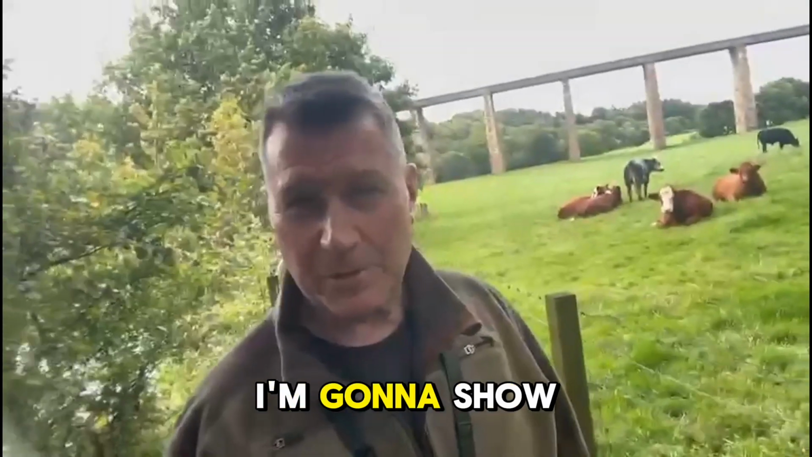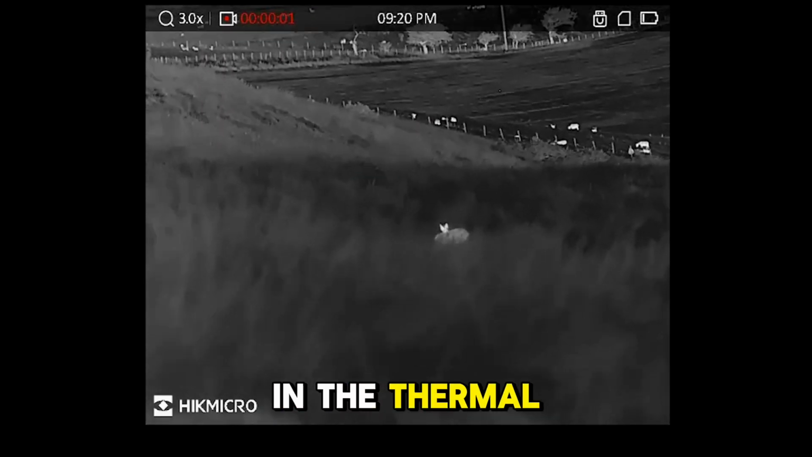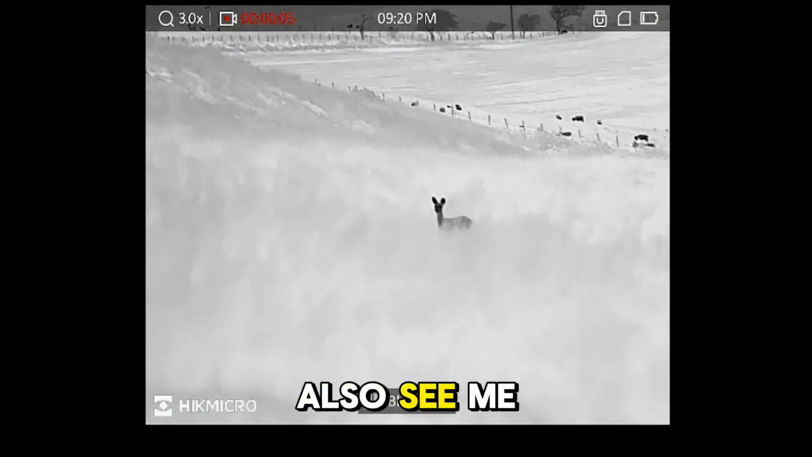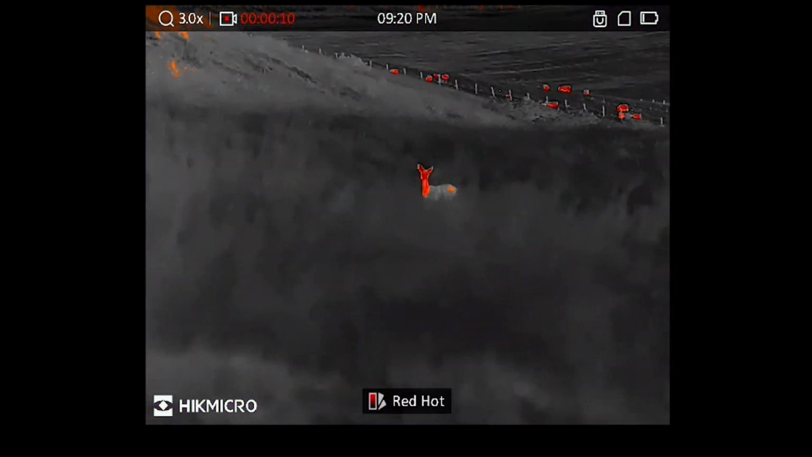The last clip I'm going to show you is a beautiful roe doe. You can't see it in the thermal, but it had a beautiful red summer coat on it, and you can also see me panning out to the Ayrshire Craig. Beautiful.